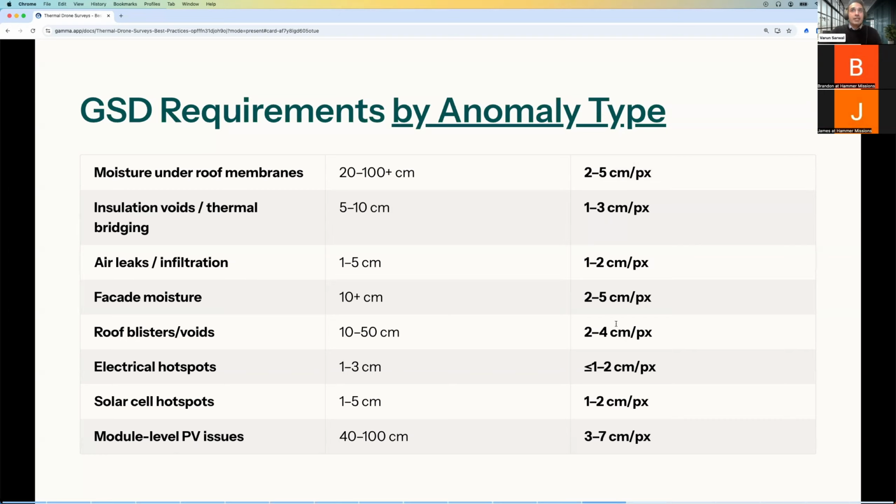So actually having an understanding of what we are trying to detect, using the institutional knowledge of the building or working with different stakeholders to understand what we're trying to achieve, and then back calculating what GSD we need, and therefore what camera and what altitude to fly at, is the right way to look at things, where you start from the end application and work your way back.